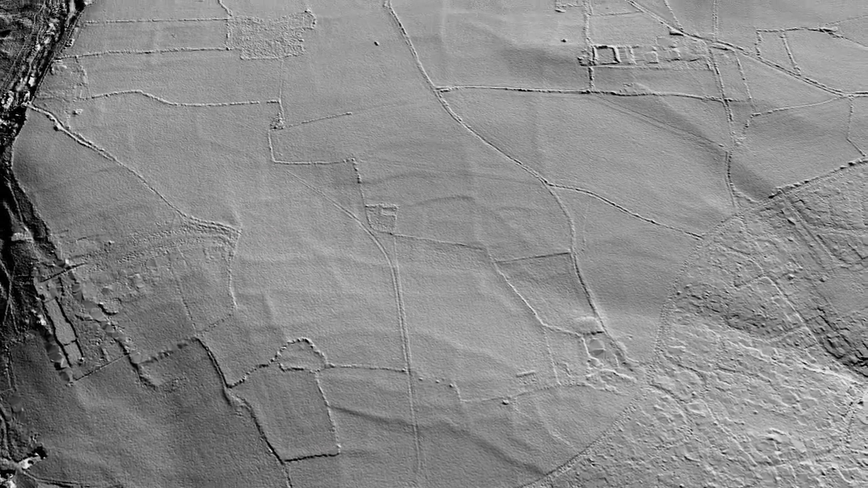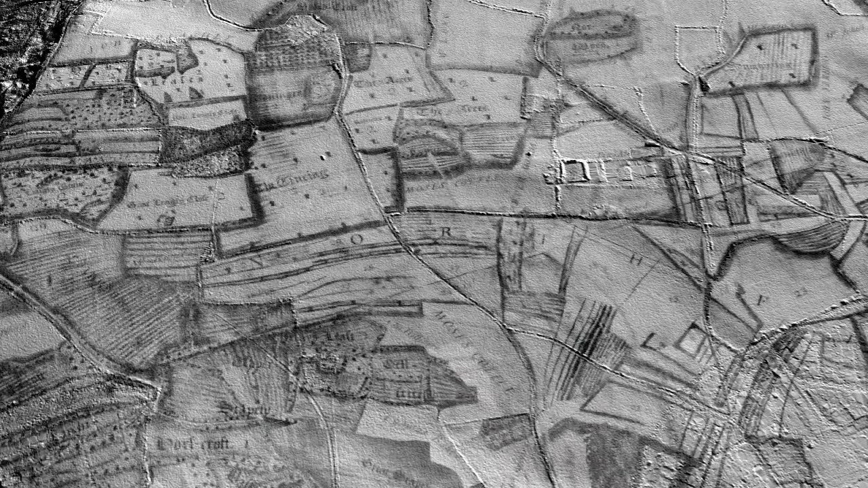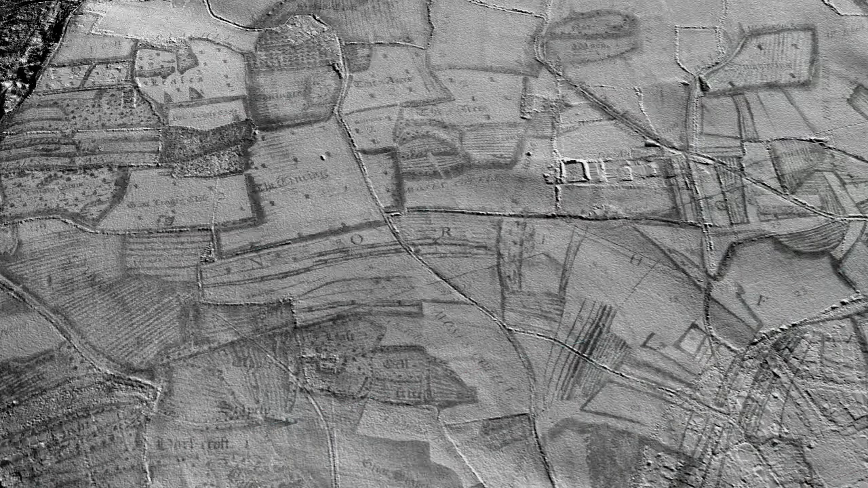As we head north, notice the two longitudinal features heading north-south. These are partly visible in the Thresher map, and are likely to be early, laid down at a time when movement was unhindered.